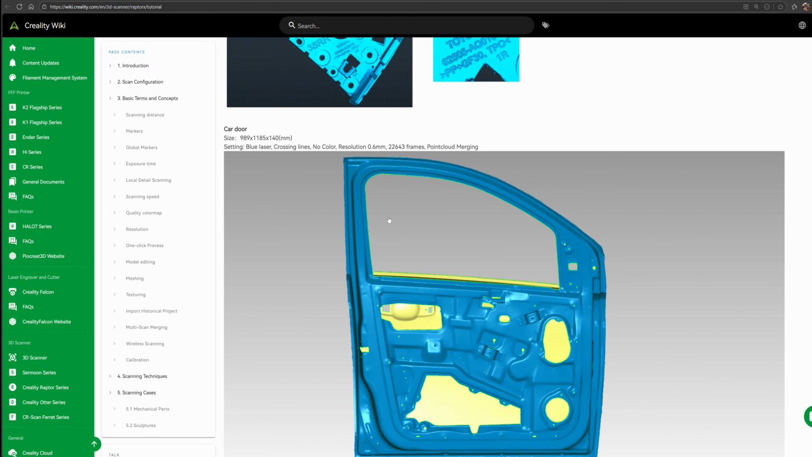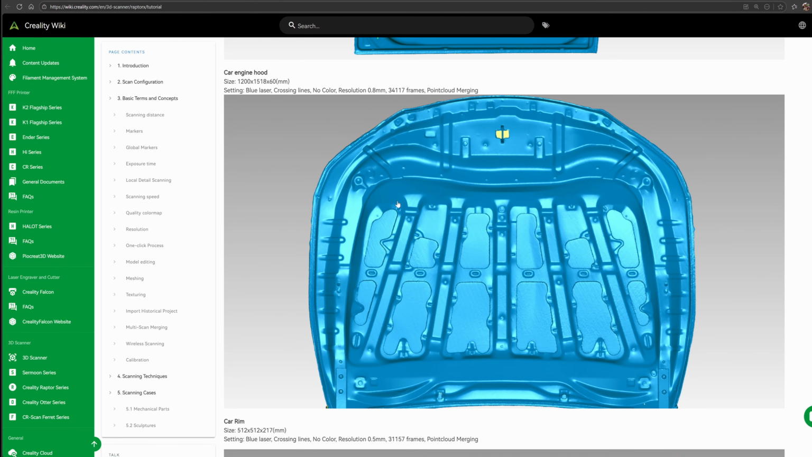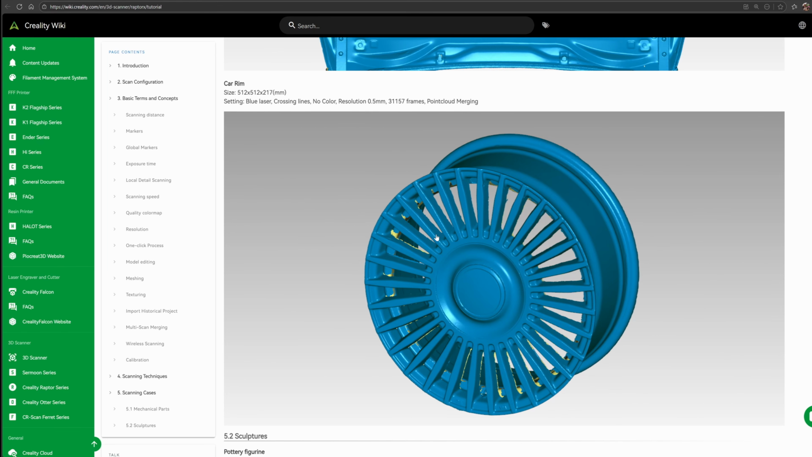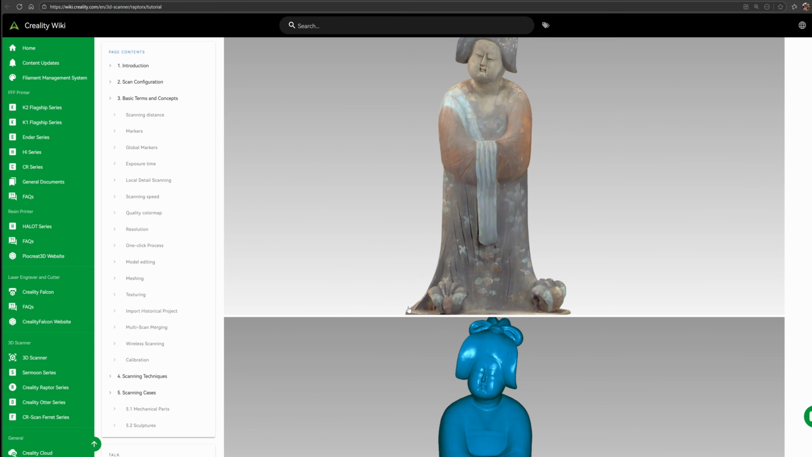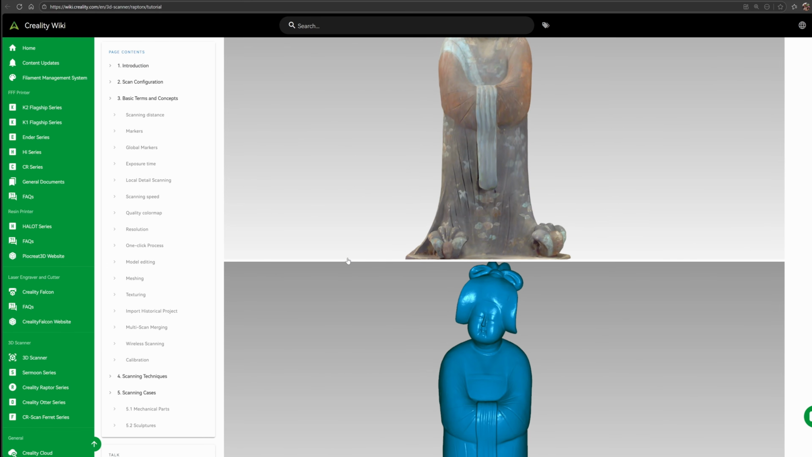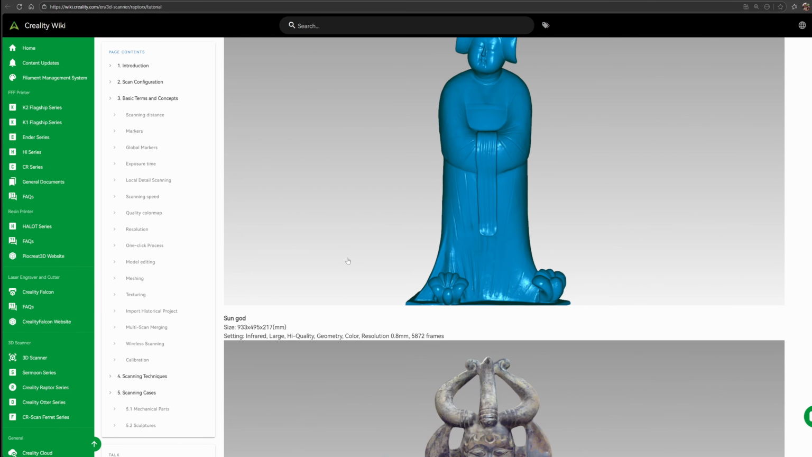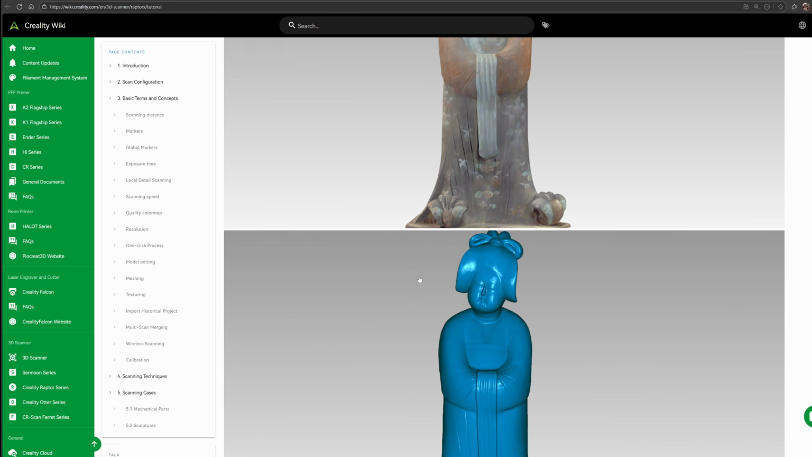The information provided is quite accurate. For the door, 0.6. For the car hood, 0.8. For the rim, 0.5. And this one, I think this one is infrared. Okay, for the infrared, you need to select that during the fusion process. The resolution from the infrared has no preset value.